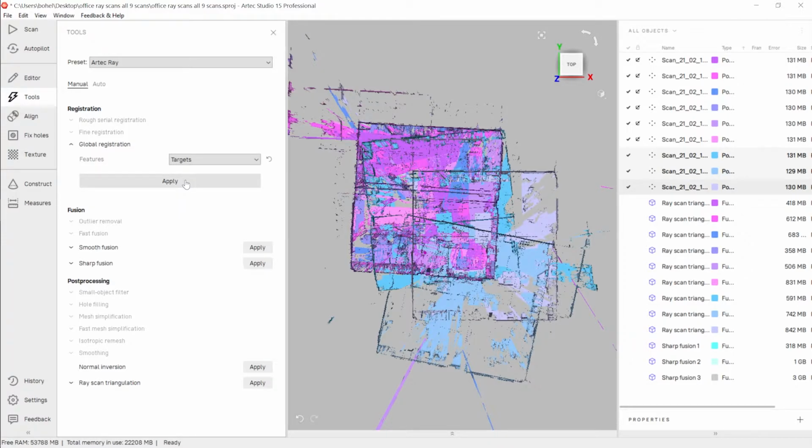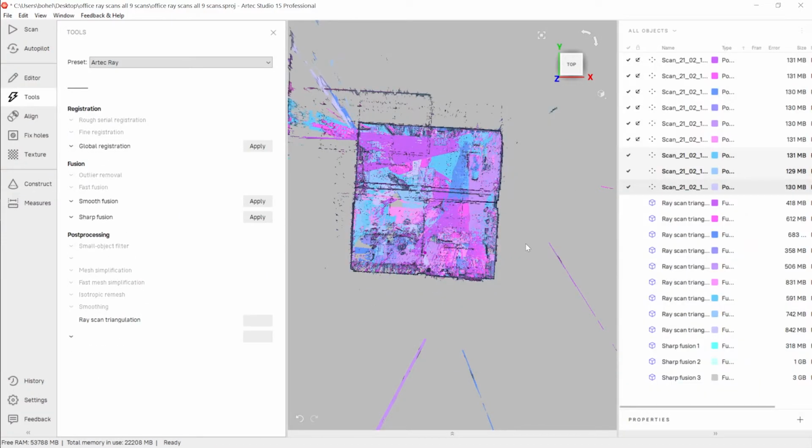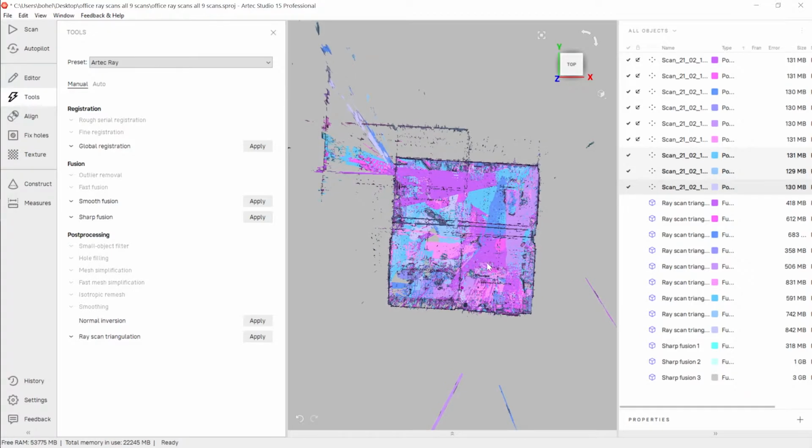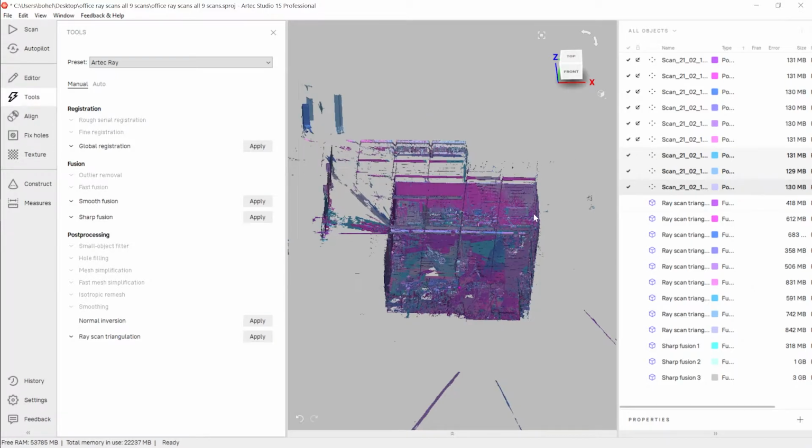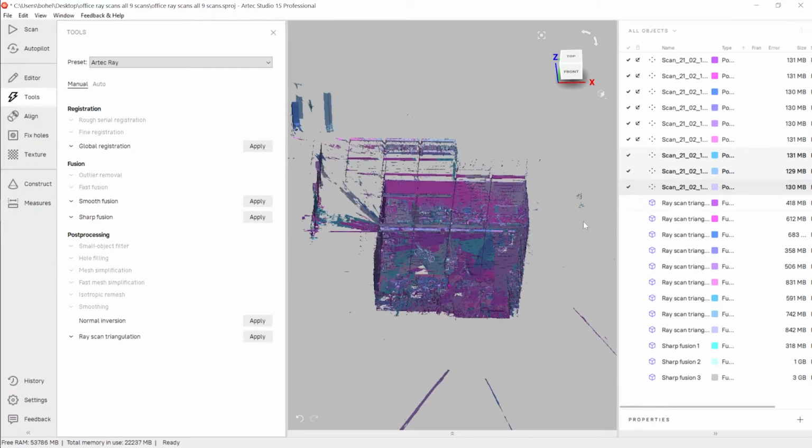But if you've got at least 5 overlapping targets in each scan, this should work. It's all you need for alignment, those targets. And you see, we click apply and those snap together really quickly. So at this point, these are all aligned.